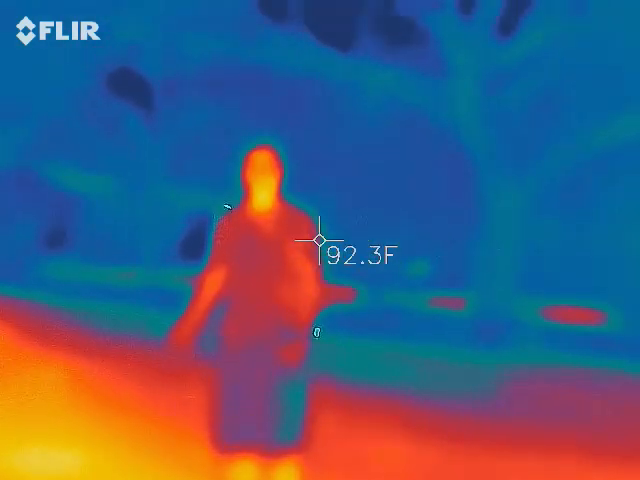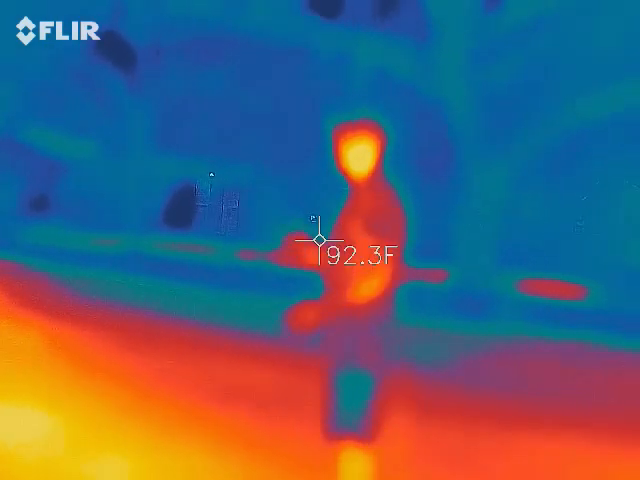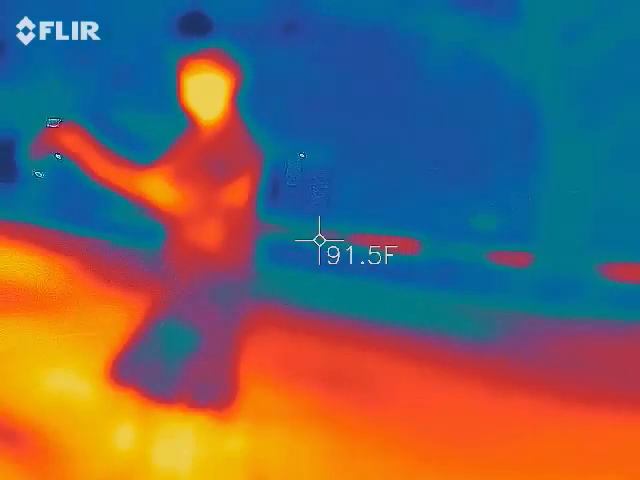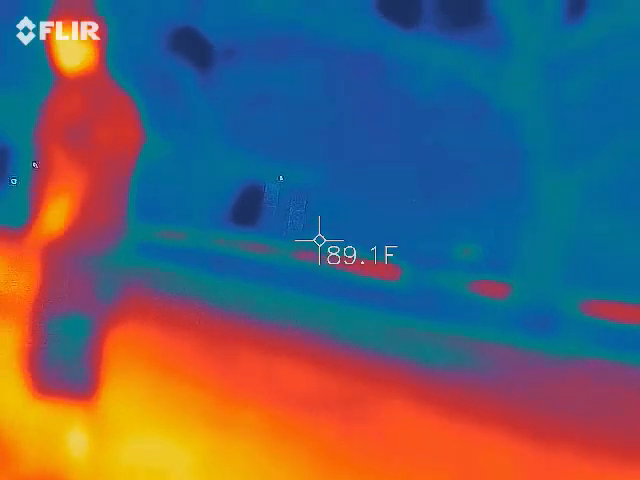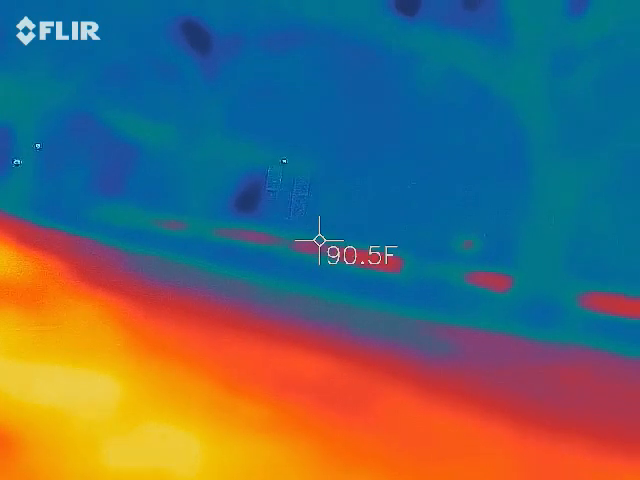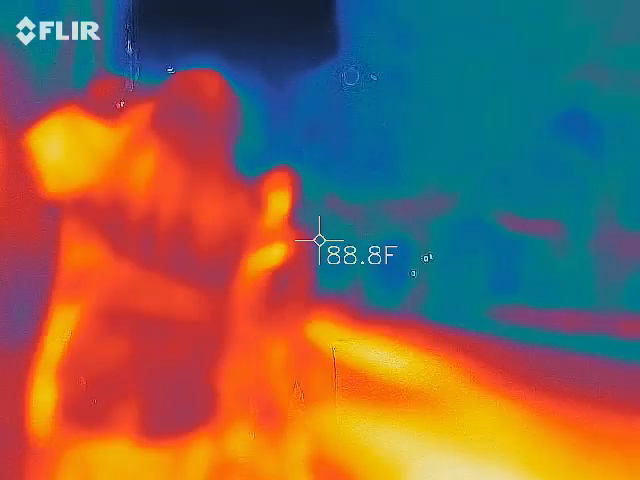However, this is a laser. It will shoot pretty far. So, you look somewhat responsible. We're going to go with this. Yes. You're good. The laser expert. Oh shit! I forgot to look.